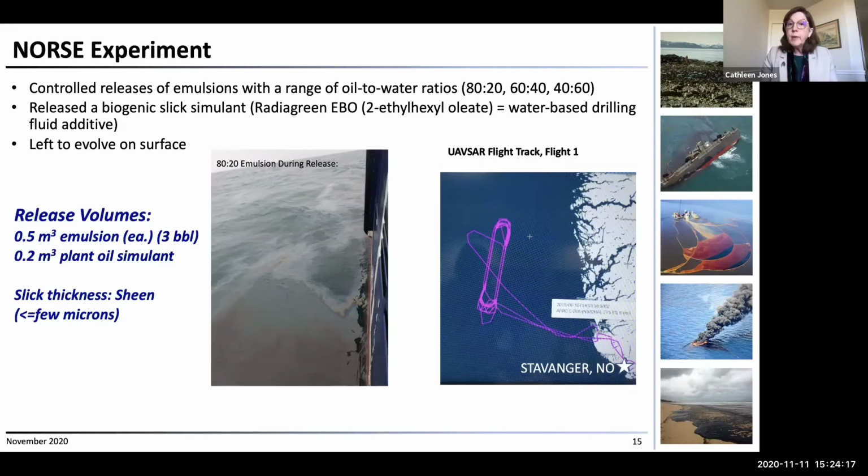And it's water-based, and they used it as a simulant for the plant oil. I think the closest thing it relates to is something like olive oil. I was told by a chemist. I'm not a chemist. So they went out and dumped about 3 barrels of each of these emulsions and this plant oil simulant in the sea.